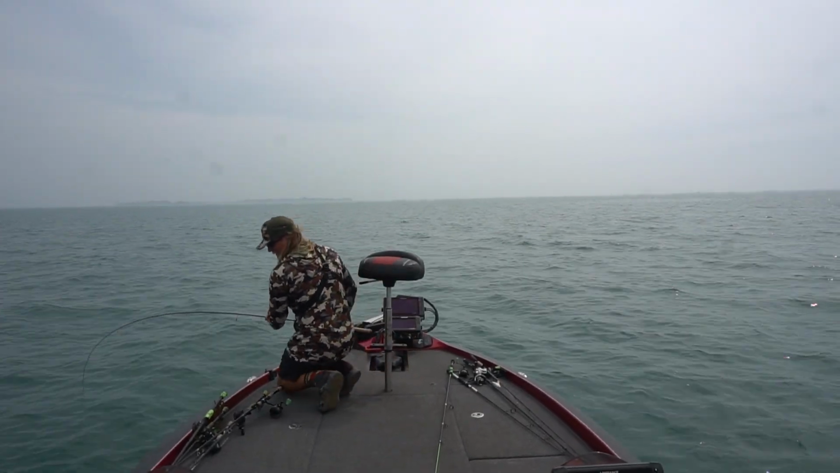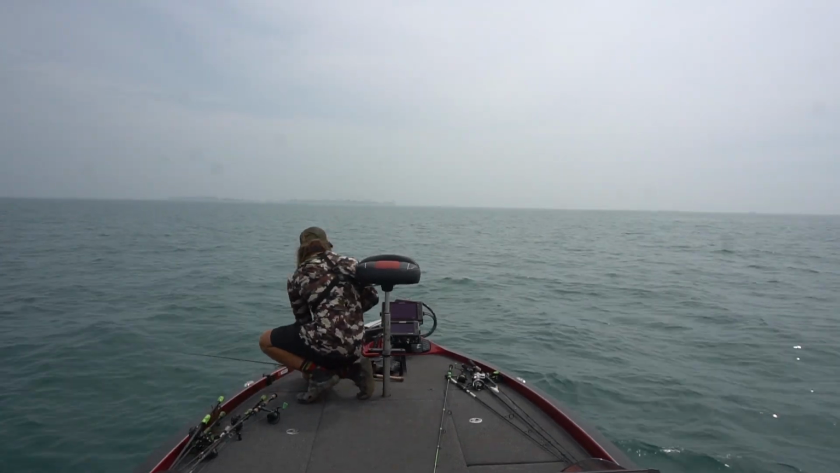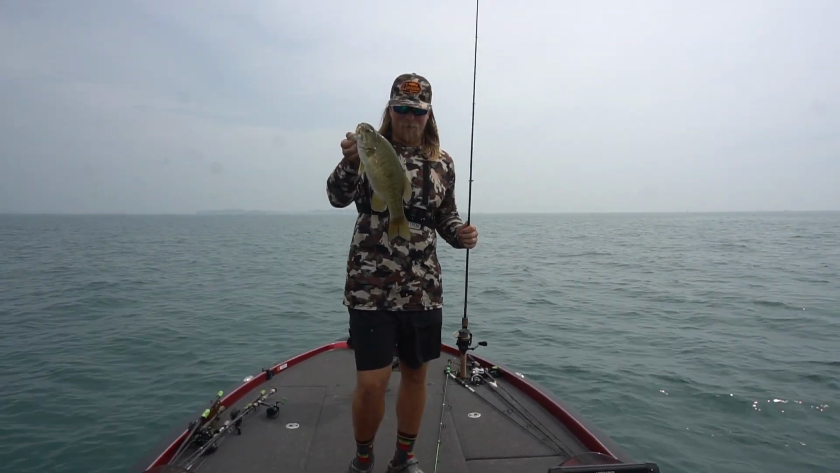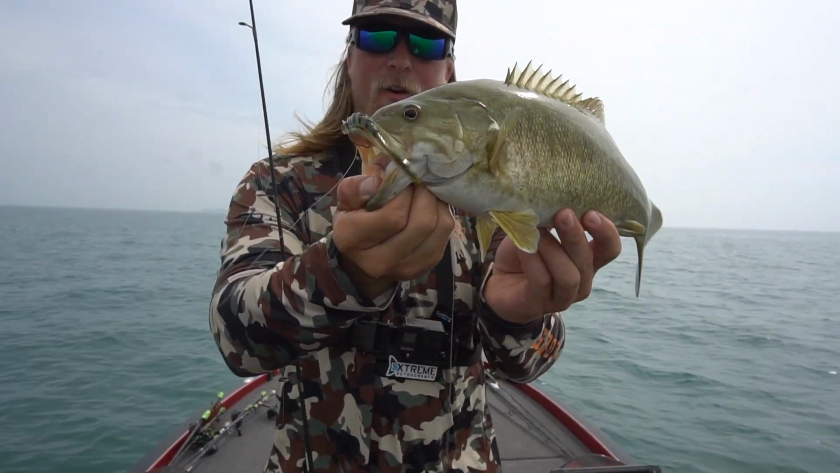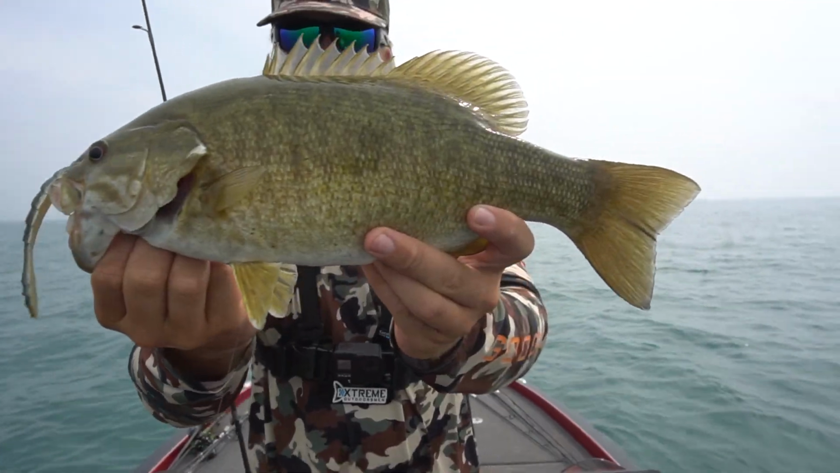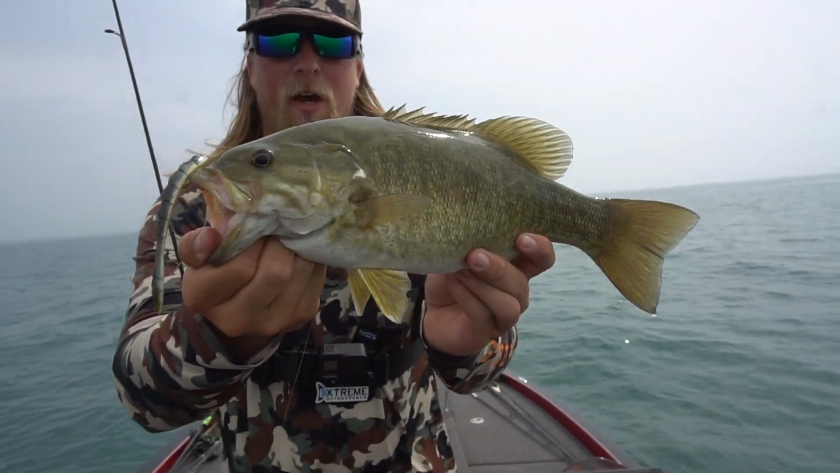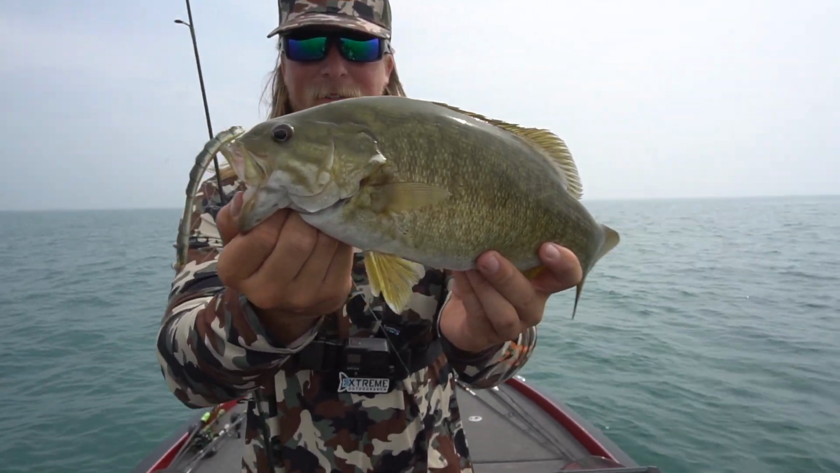Nice. There we go, guys. First smallmouth in probably like a month or longer, but really nice one. I'm just throwing that Guggen Baits drag and drop right there, like I said, in 15 to 20 foot of water. But really nice fish. I'm gonna find them, guys. There's a bunch of fish down there right now, so pretty cool. Beautiful day out here on St. Clair, and hopefully I can get on some good ones today, guys.